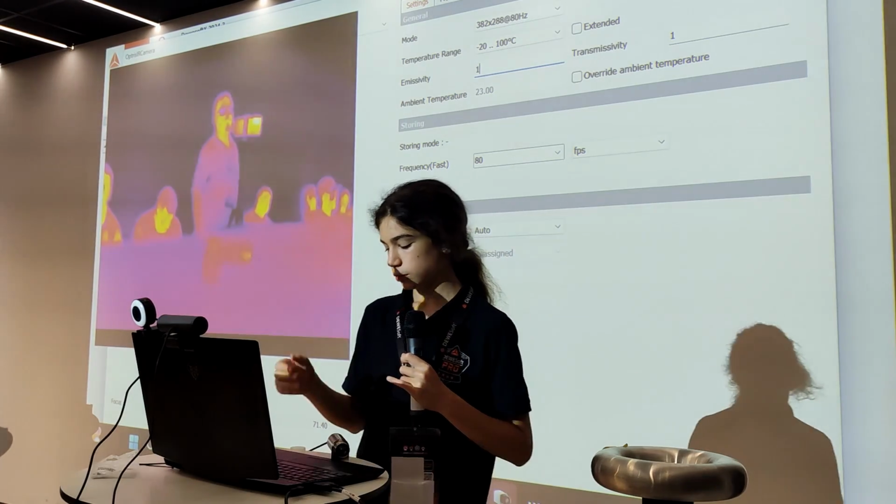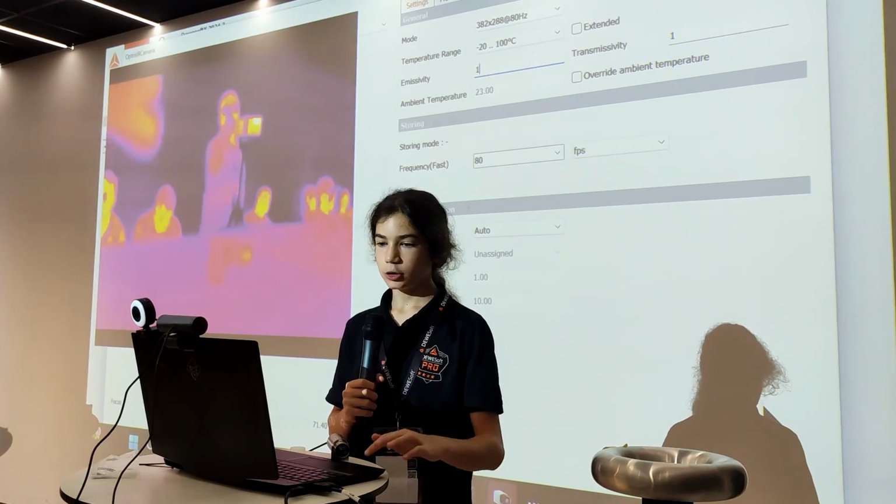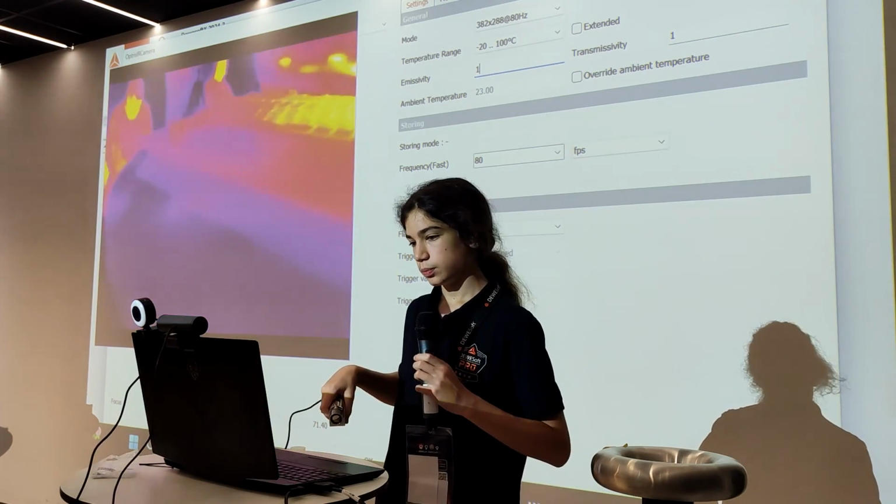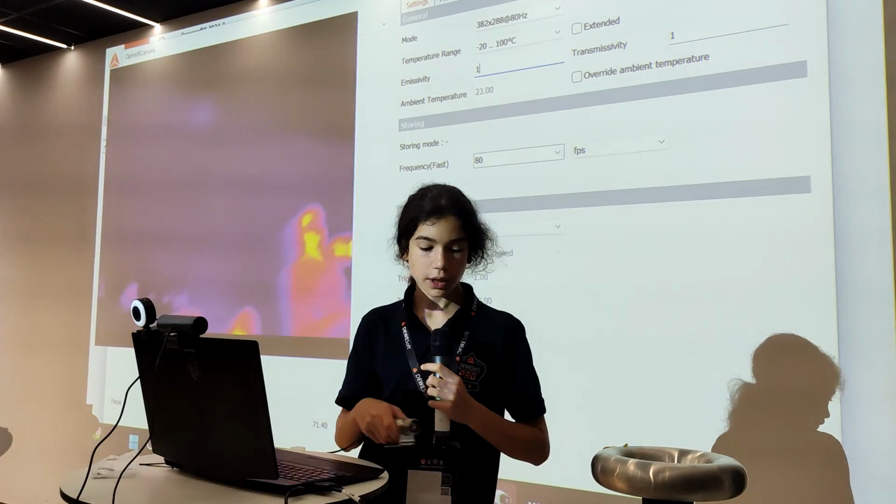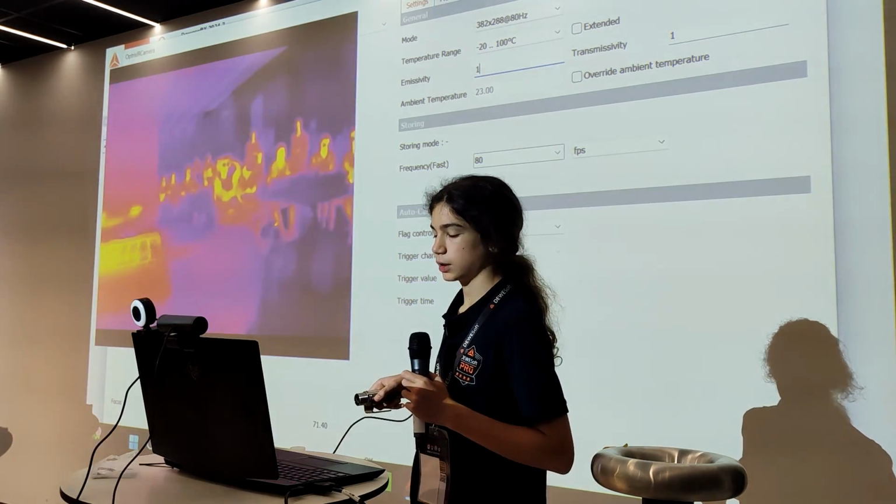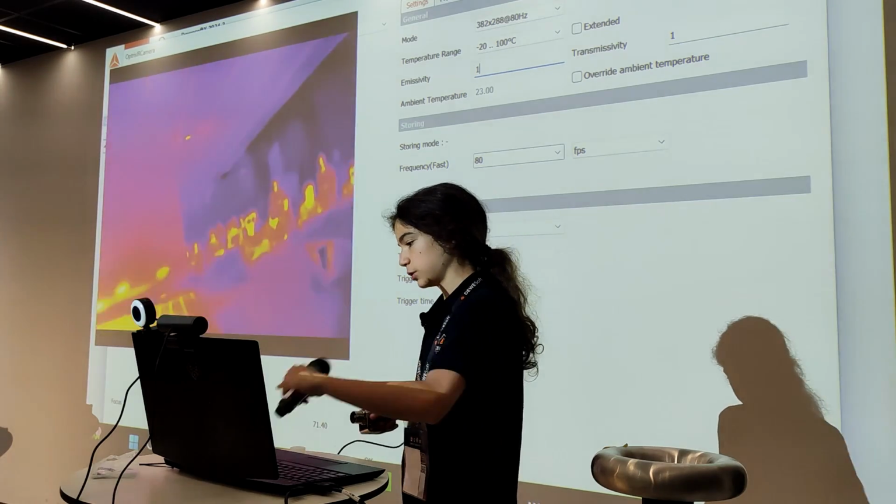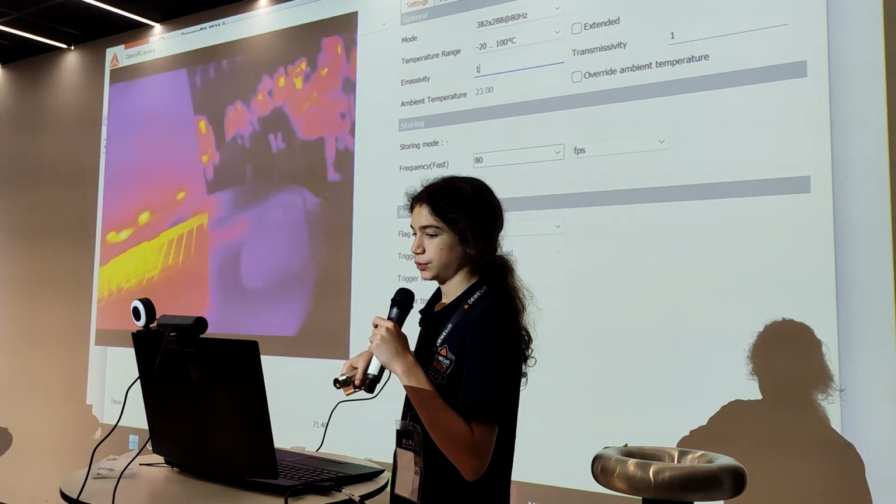For most objects, if they're not transparent or reflective, it works. For example, this laptop here, you can see it's reflective and you can see the reflection. So this does not have an emissivity of 1. The table is also reflective, but there are many things which are not reflective. For example, the mouse is not reflective, and since it's not transparent, it should have an emissivity of very close to 1. And in fact, if I put my finger on it, you can immediately see the spot where I put the finger.